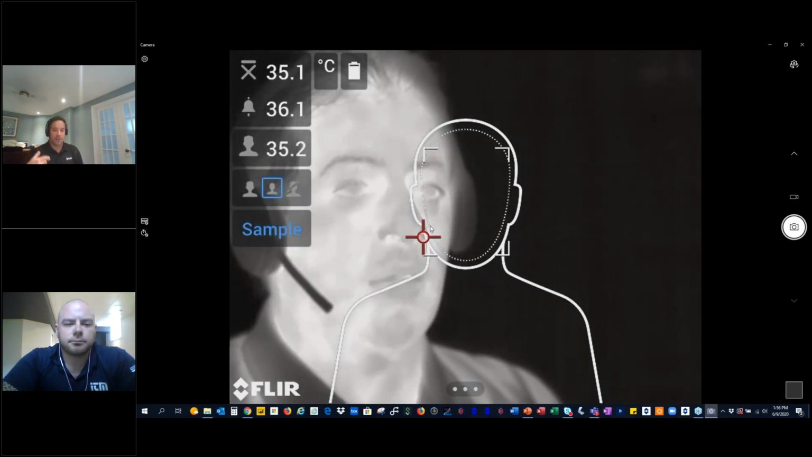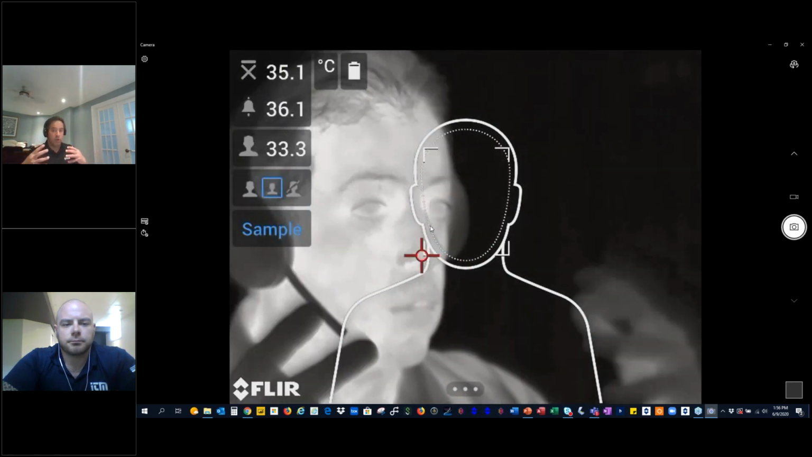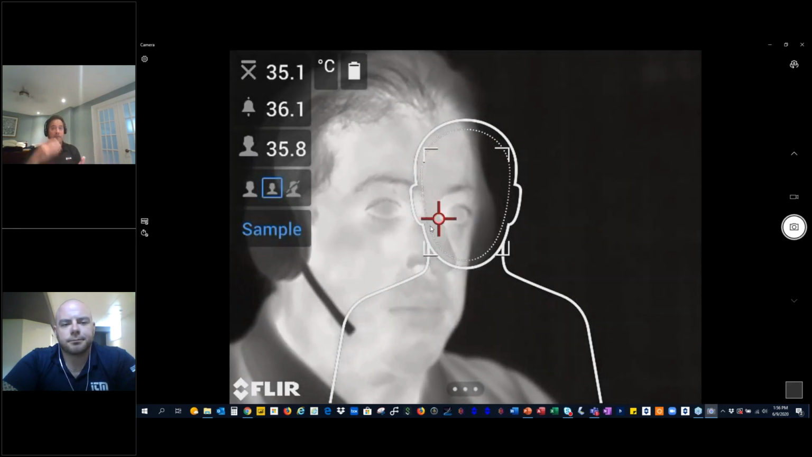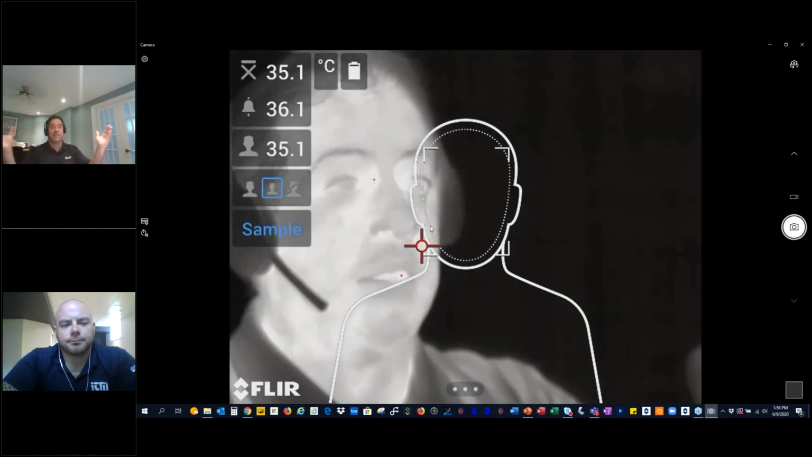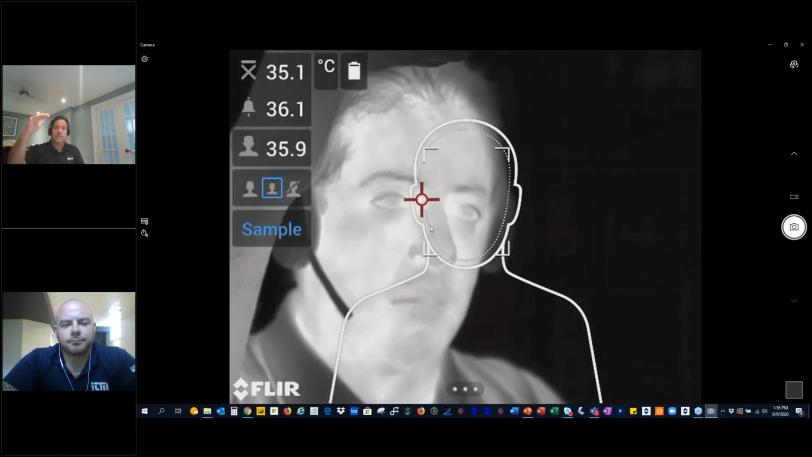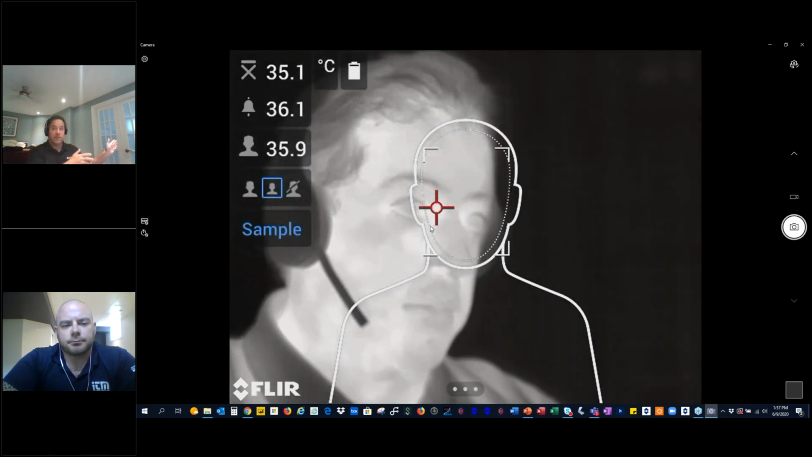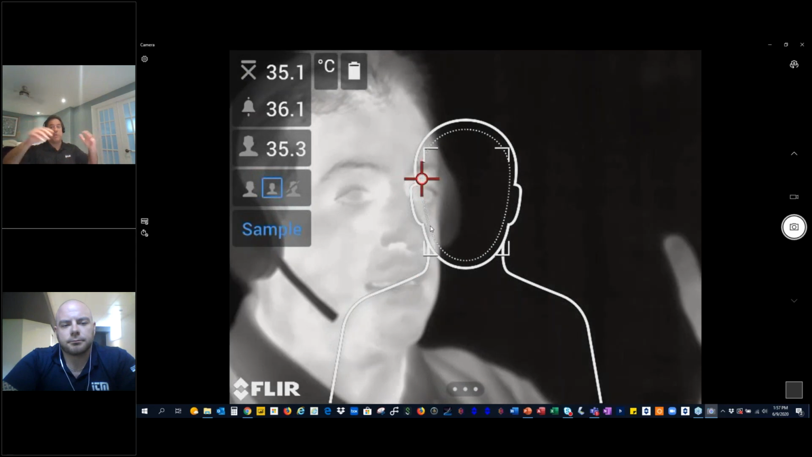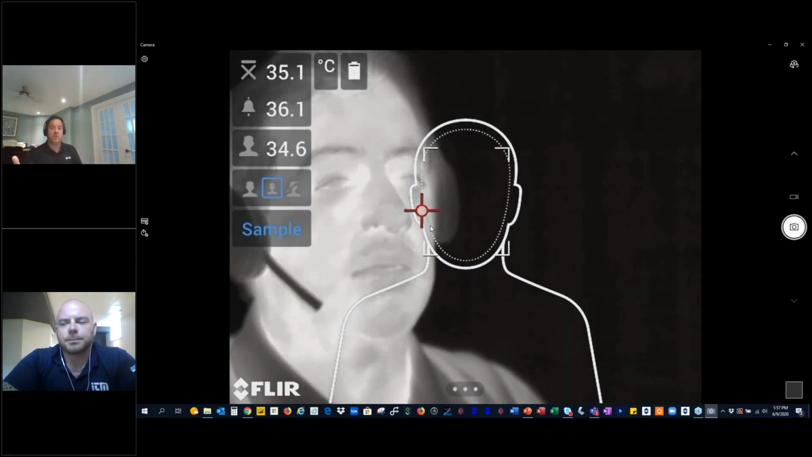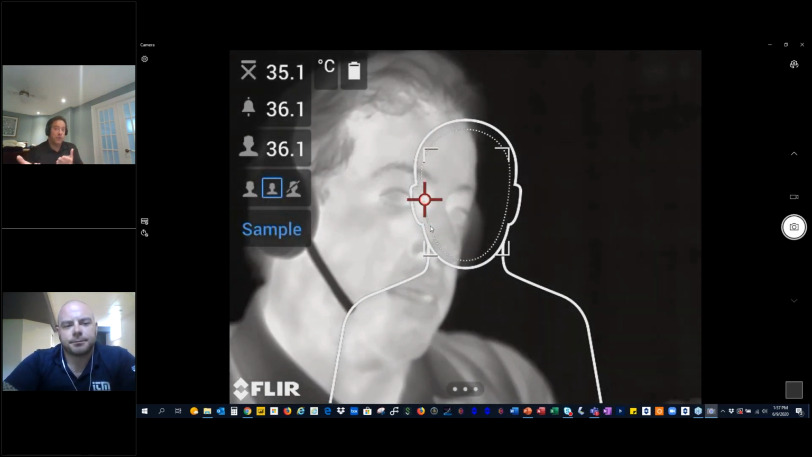So if you are inside and your temperature is normalized, but people coming in are cooler than you, you should re-average. If they're warmer than you, everybody is going to show up as if they have a fever, so you want to re-average and increase your average set point to reduce that. The idea is we don't want to make it too easy to let everybody who has a fever through. We don't want to make it so hard that everybody looks like they have a fever. You're trying to reduce that effect as much as possible. The best way is to update your average. The answer is difficult because I don't know the situation and the conditions.